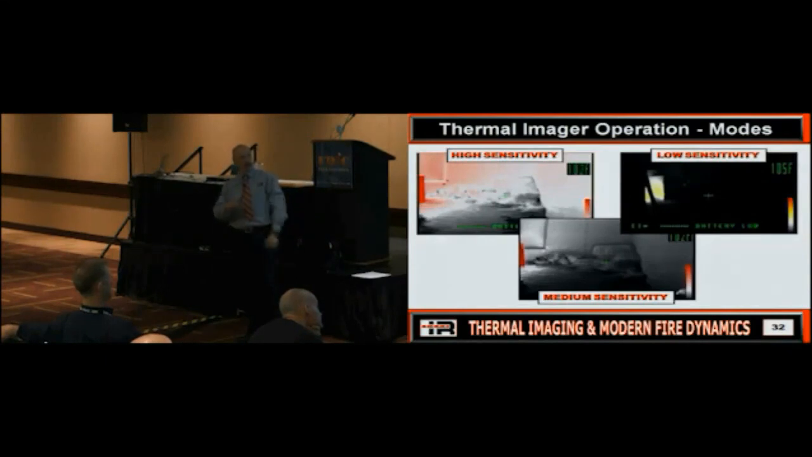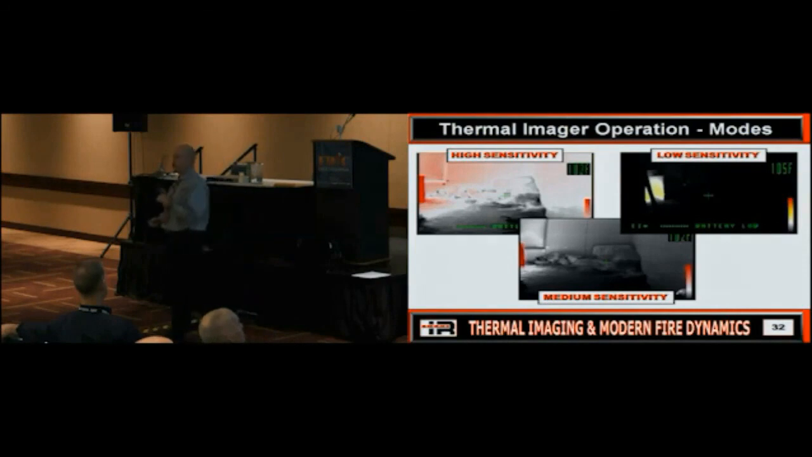Low sensitivity, how's that looking? Not great, right? Medium sensitivity, how's that looking? For that scenario, that's probably where I want that camera because that gives me the best image quality. Everybody see that? Now that is high sensitivity. All right, and this is why this is important. Did anybody catch anything in there that you should have caught?